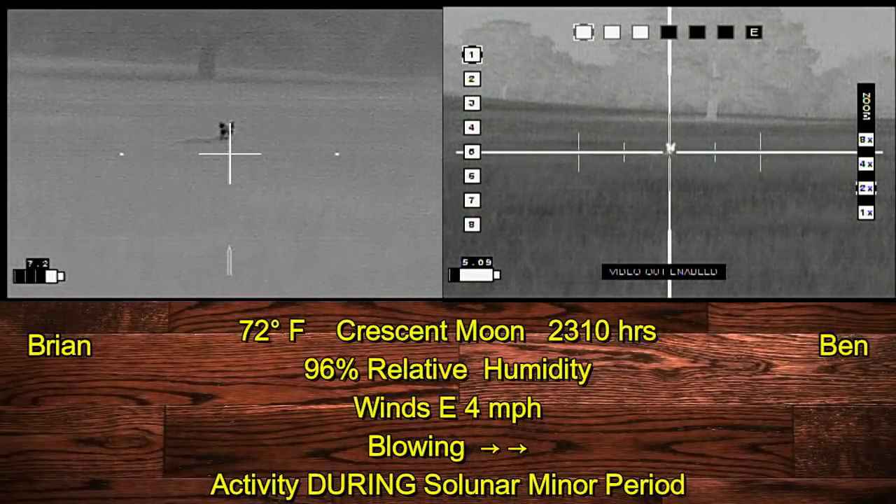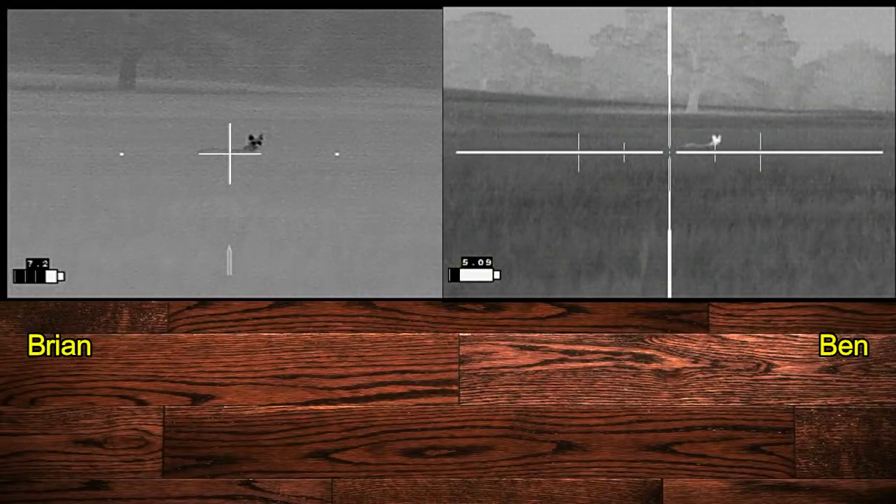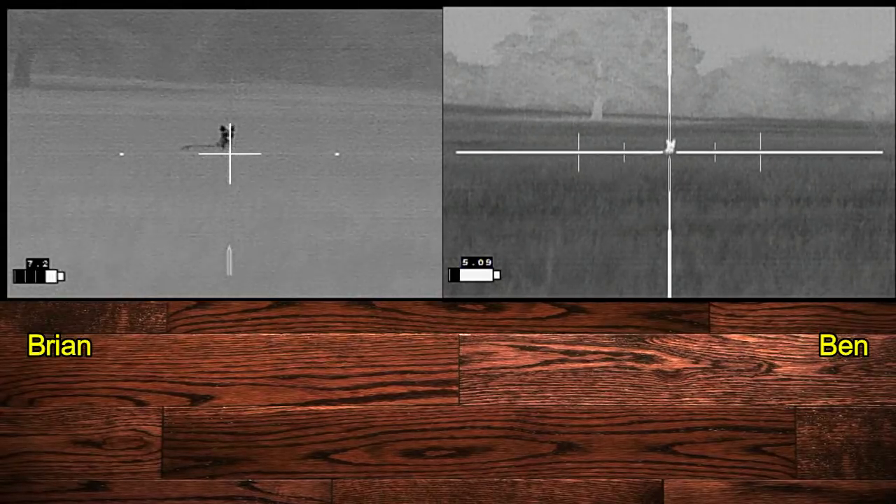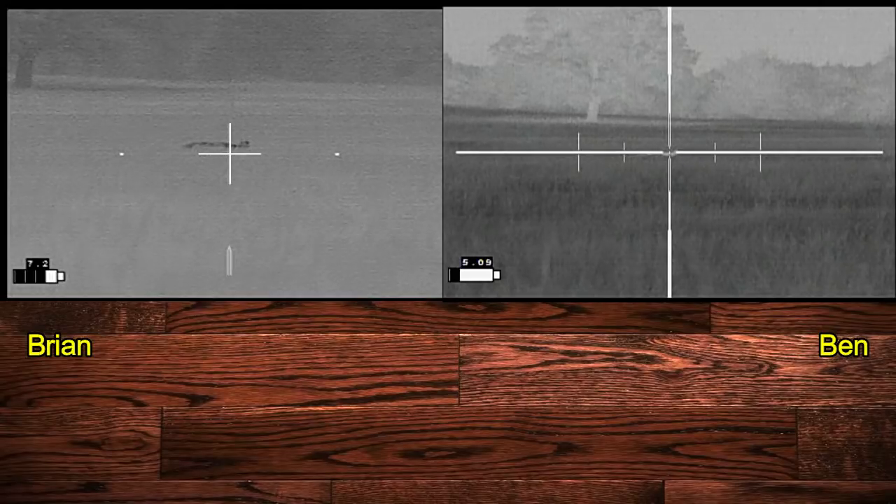So we waited, and eventually the coyote headed our way. We were letting it get closer, but now that he's seen us, we decided to go ahead and take our shot. 3, 2.